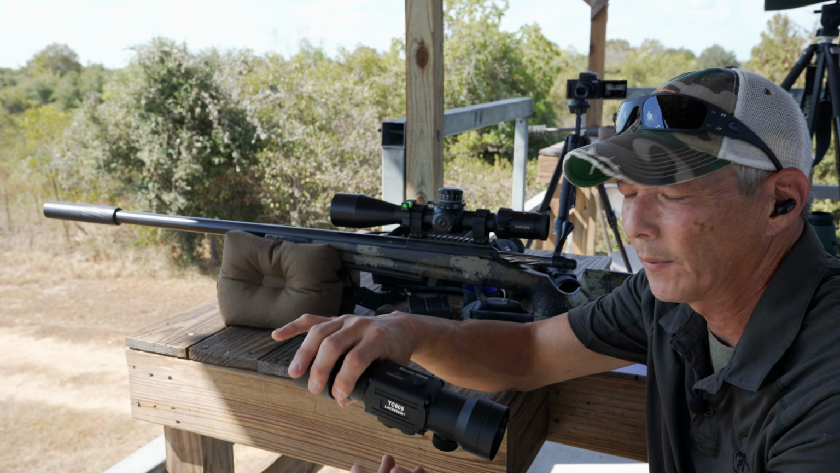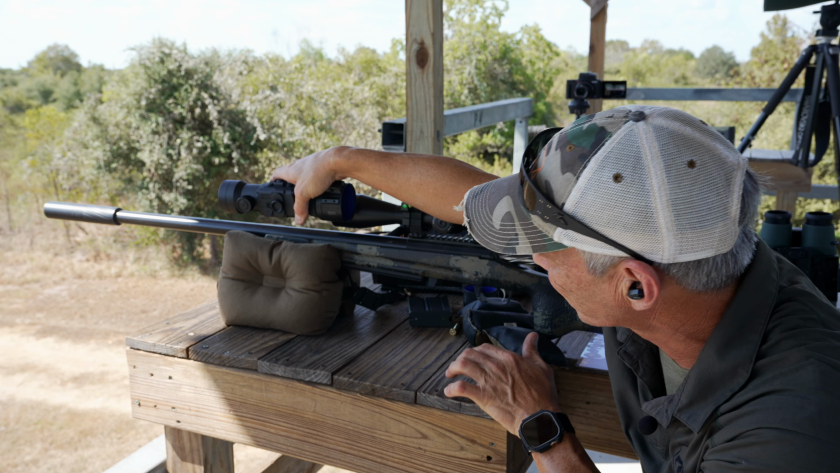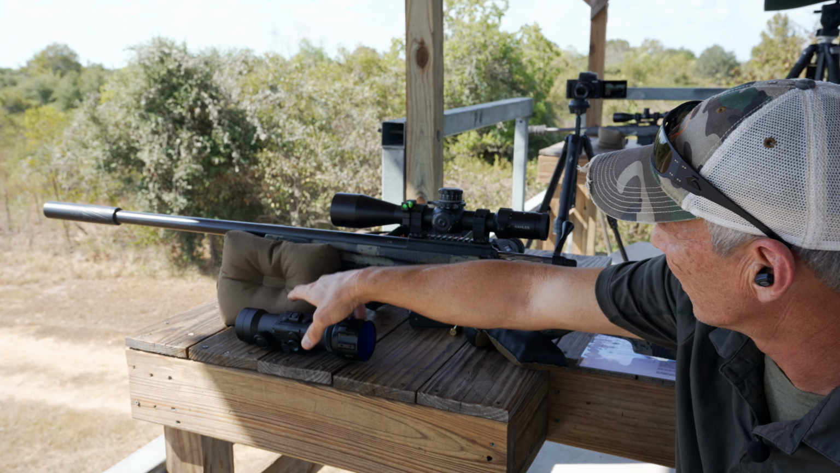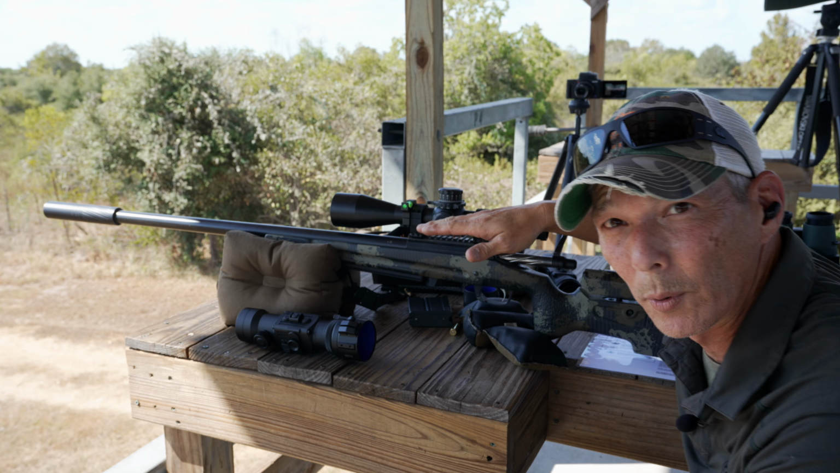Now, the Recon 55XR is basically going to go over the end of the scope, but all is not perfect. You have to collimate it first. And what we mean by that is you have to understand that when you're looking through this optic, you have another tube in there called an erector tube.